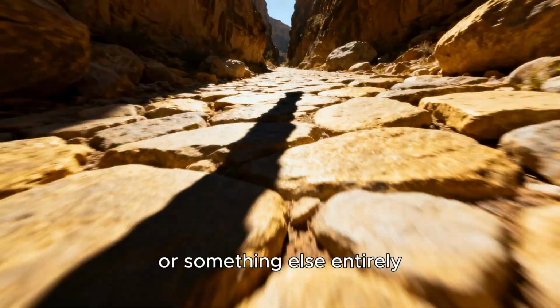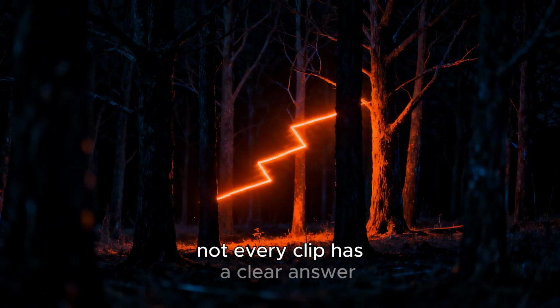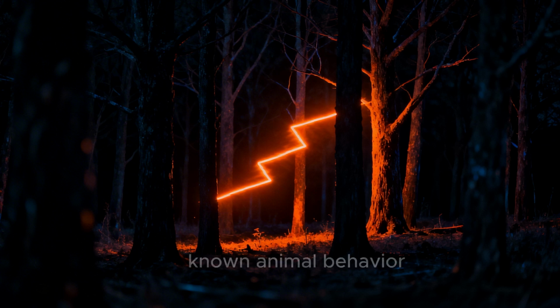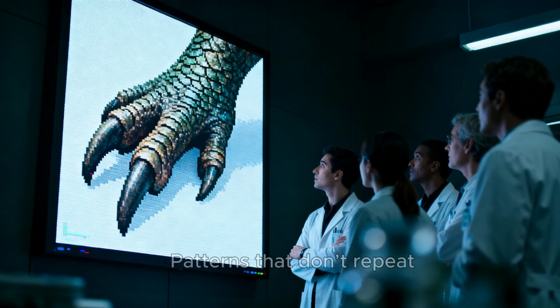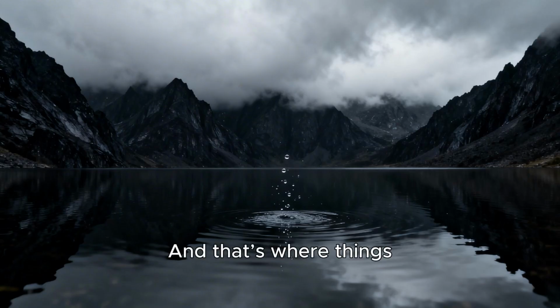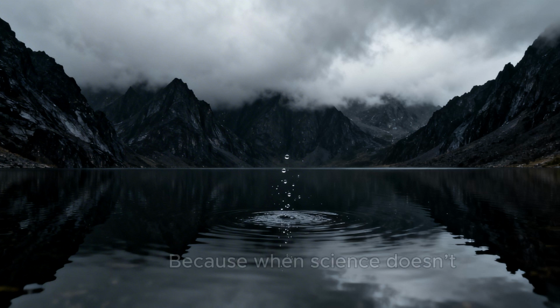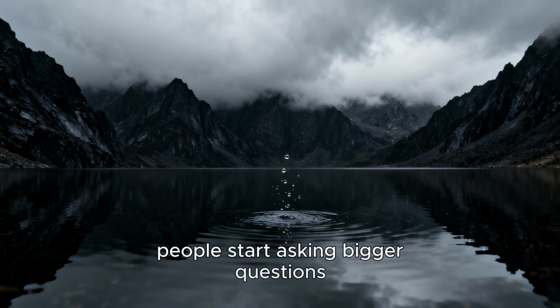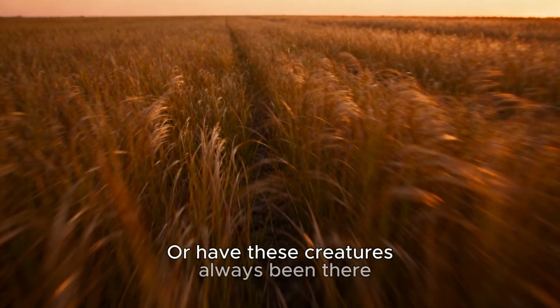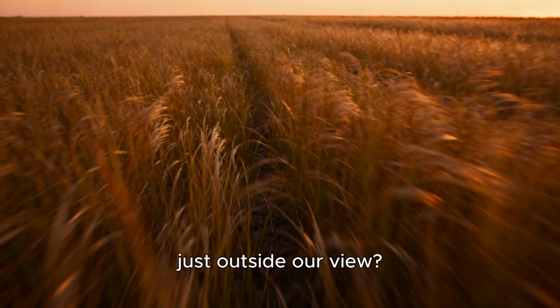And then comes the third explanation, the one nobody likes to talk about: misidentification, or something else entirely. Because not every clip has a clear answer. Some footage shows movements that don't match any known animal behavior, patterns that don't repeat, shapes that seem off. Even experts sometimes disagree on what they're seeing. And that's where things get uncomfortable. Because when science doesn't have an answer, people start asking bigger questions. Are we missing something? Or have these creatures always been there, just outside our view?